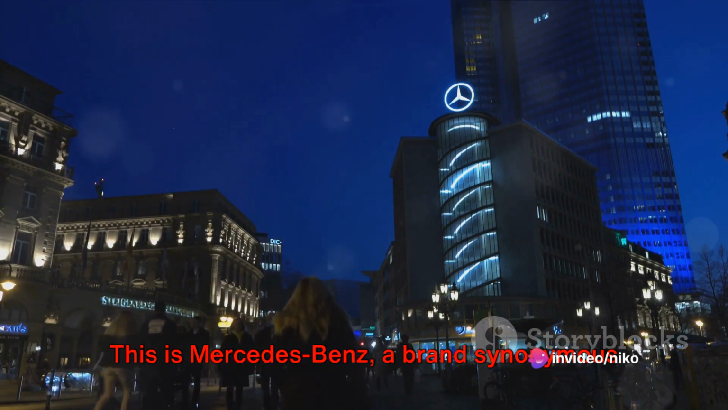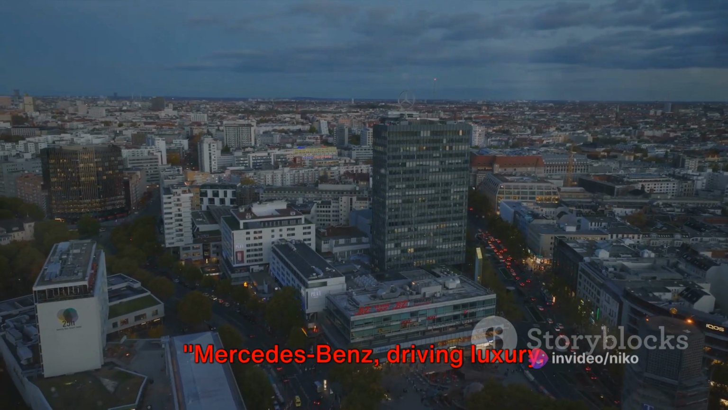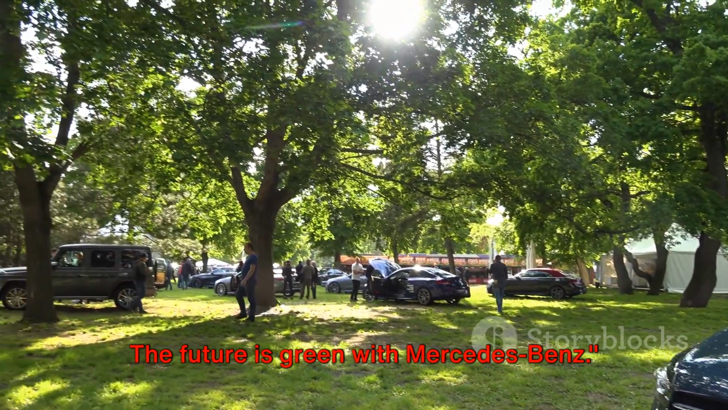This is Mercedes-Benz, a brand synonymous with luxury, innovation, and sustainability. Mercedes-Benz, driving luxury, innovation, and sustainability into the future. The future is green with Mercedes-Benz.